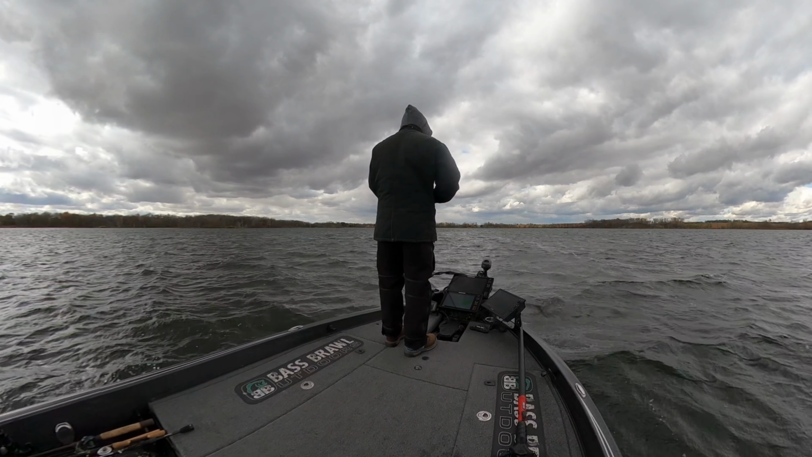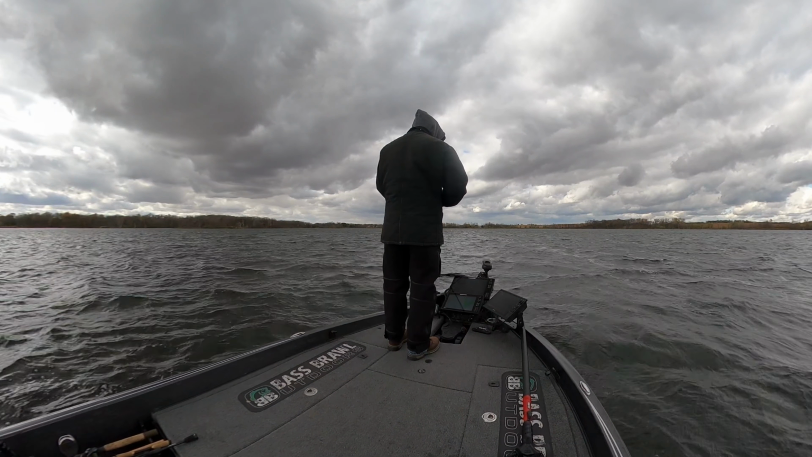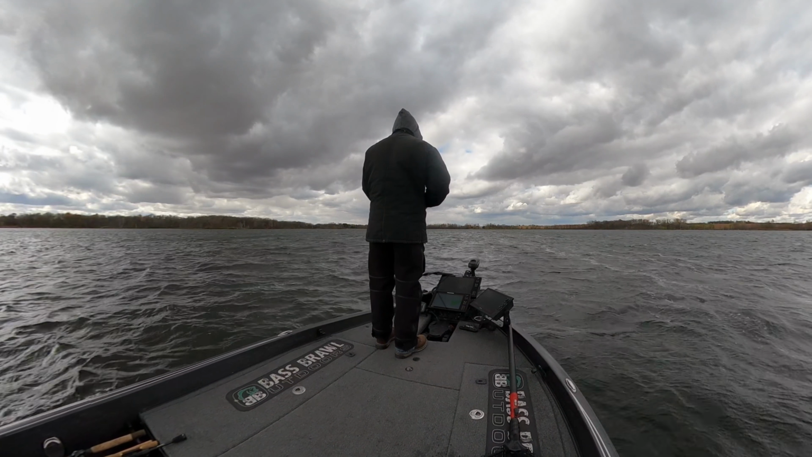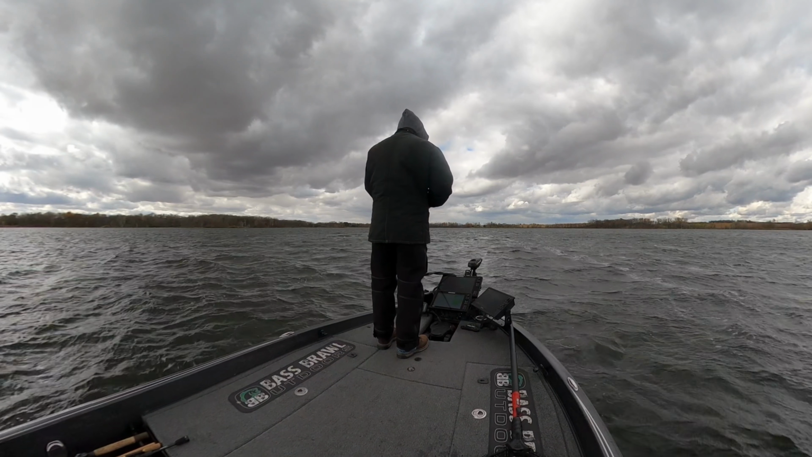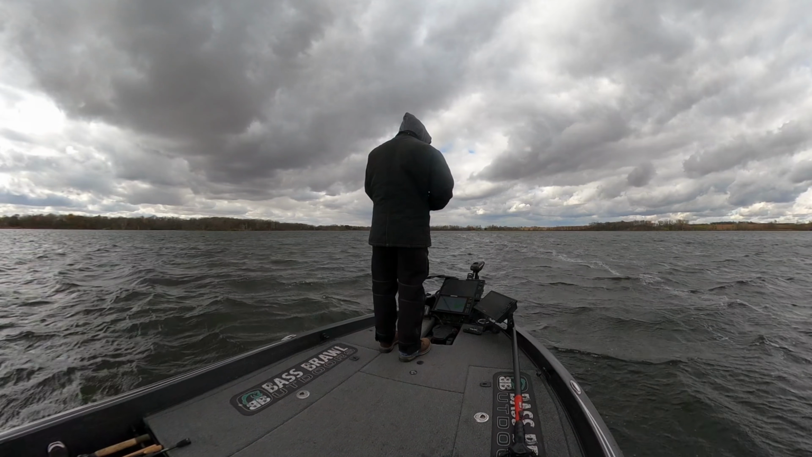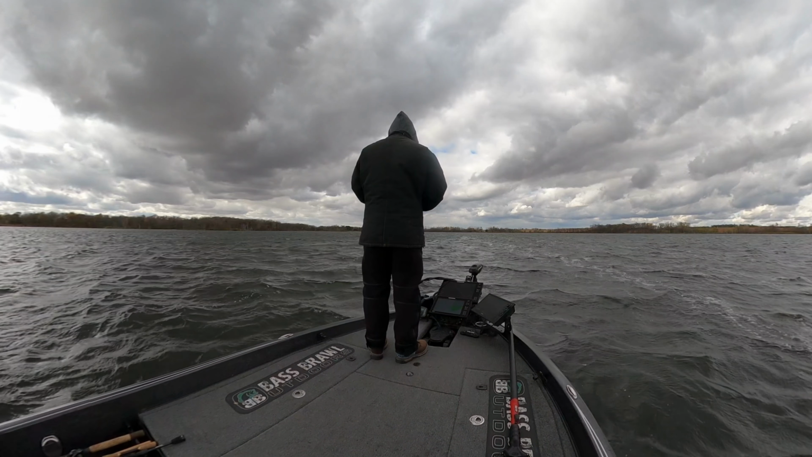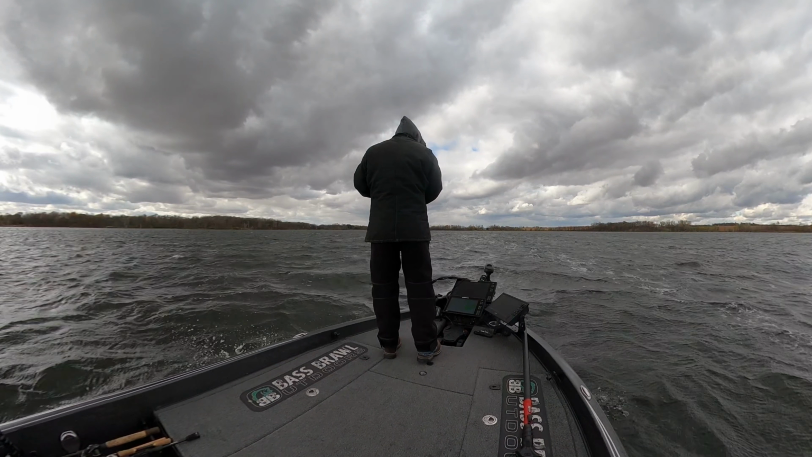I'm dragging that jig in along the bottom really slow, and I'm constantly looking at the info on my 3 graphs, looking for signs of movement, signs of anything to show me that there are fish down there. Oh, I'd seen that fish swimming back and forth in front of the boat.